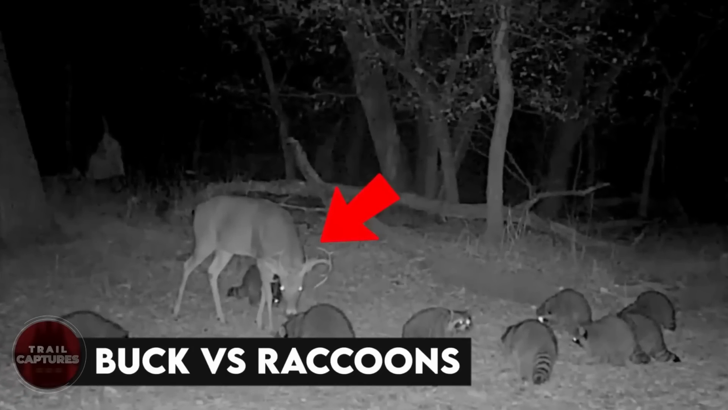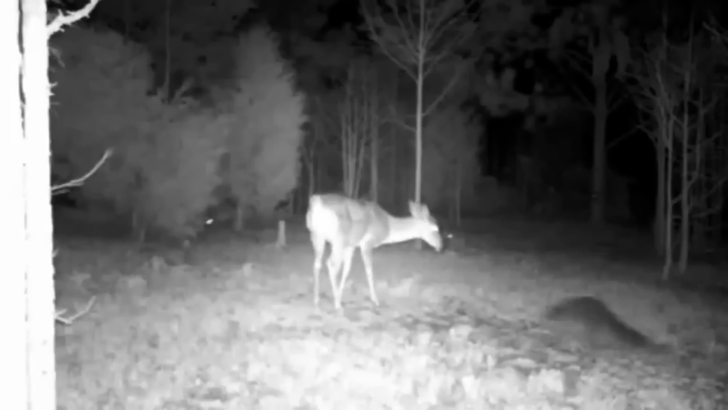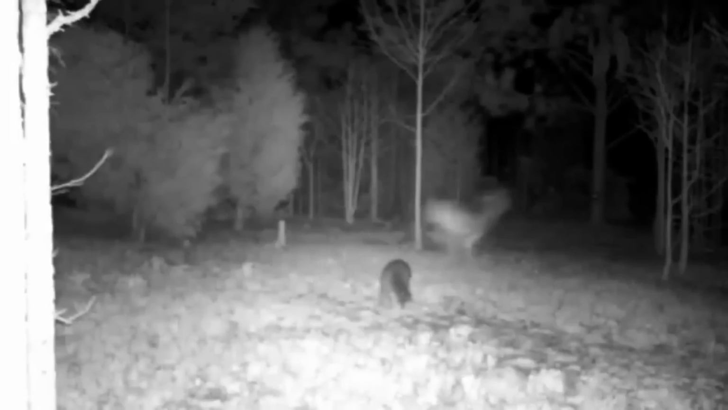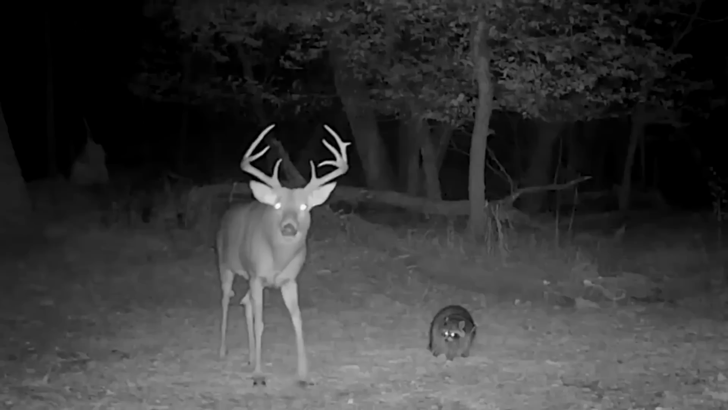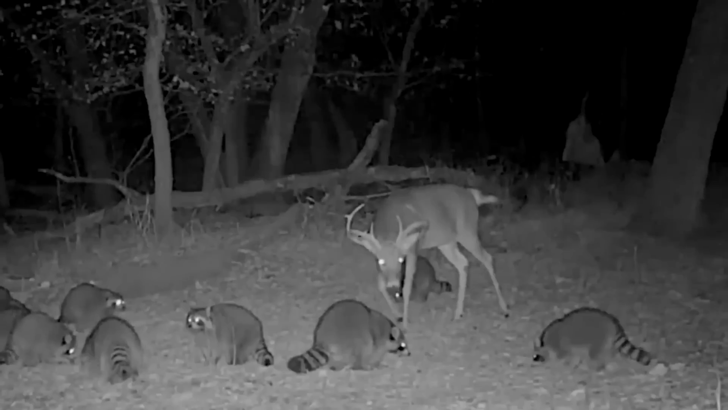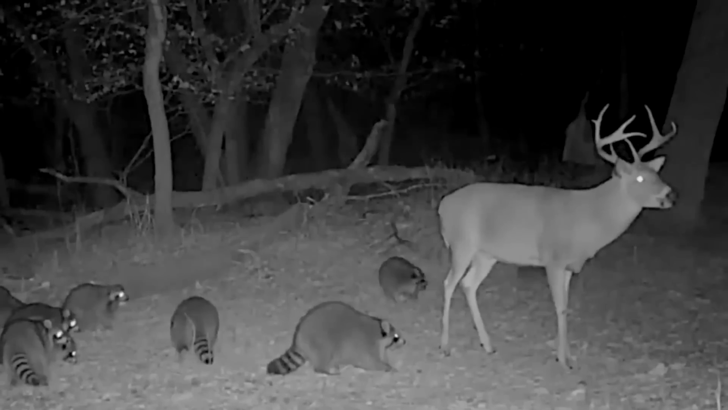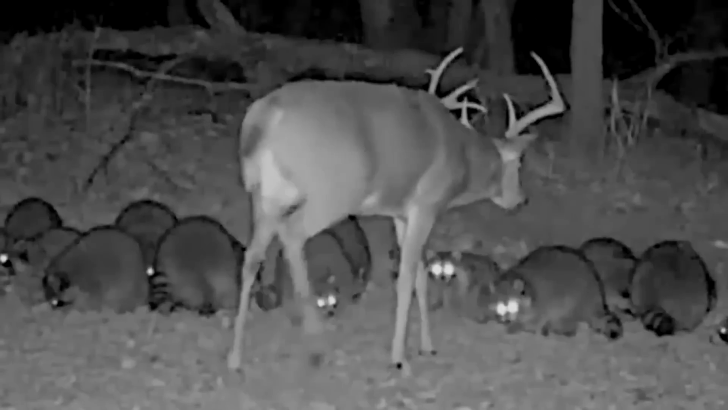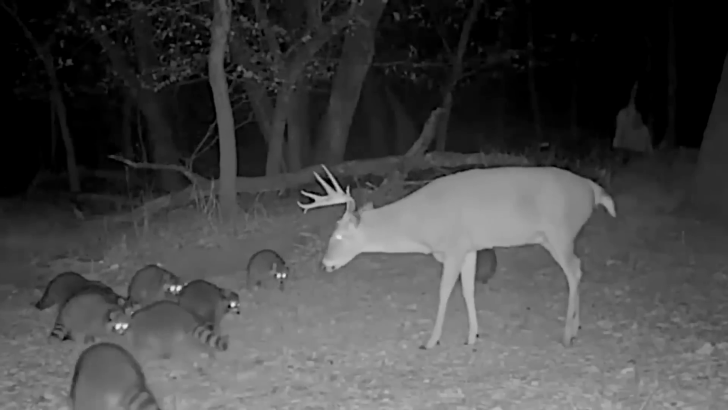Buck versus raccoons. Can you imagine a creature 25 times greater in size attacking its prey? This is unimaginable to experience. It was a war of survival between a buck and raccoons. The buck tries to threaten the little creatures with a powerful kick like a hammer blow. Such blows lead to injuries and wounds. Just look at the scared faces of the cute little raccoons.